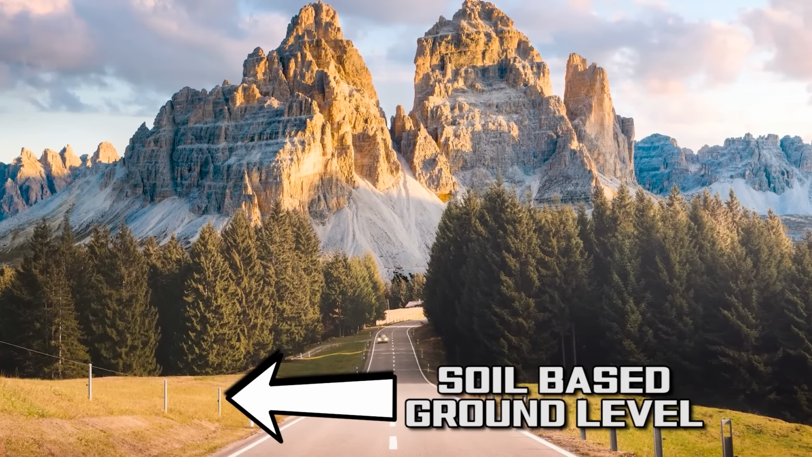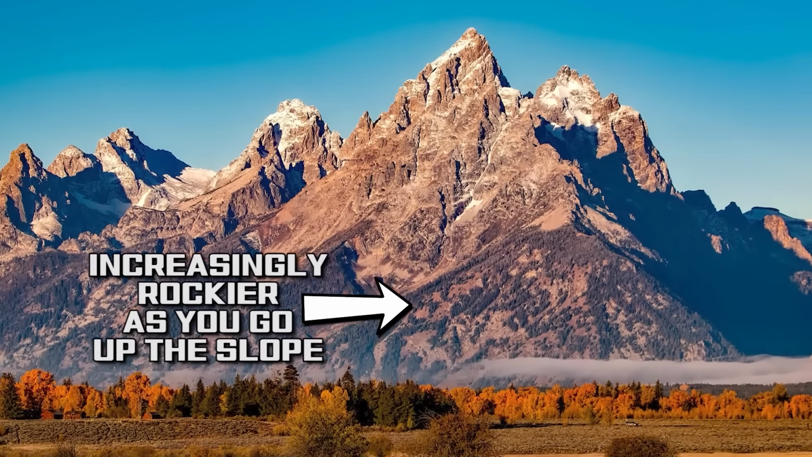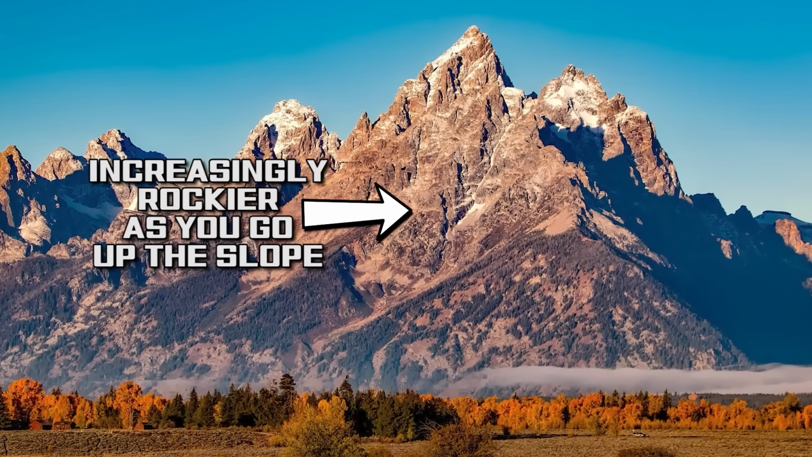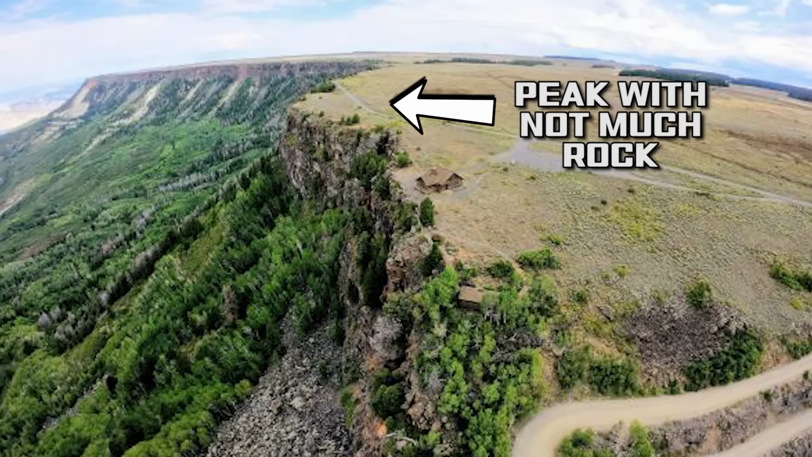Now, if you look at a rocky mountain on land, you'll understand exactly what I'm talking about for offshore rocky humps. You will often see that the ground level of a mountain range is more soil-based bottom composition, and as you work your way up the hill, you'll find more rocks and boulders, oftentimes reaching a peak with the biggest rocks at the top, or reaching a peak with no rocks at the top, just vegetation, and that is exactly what is happening with offshore humps. We're gonna cover this more when I crank the engine up and go to graphing, so stay tuned for that.